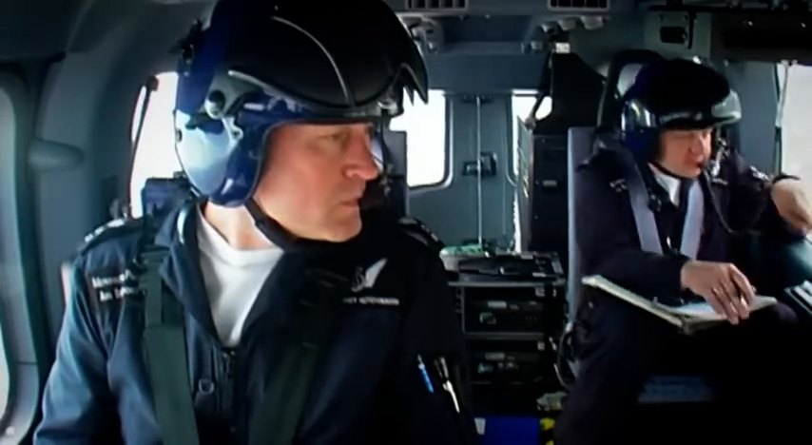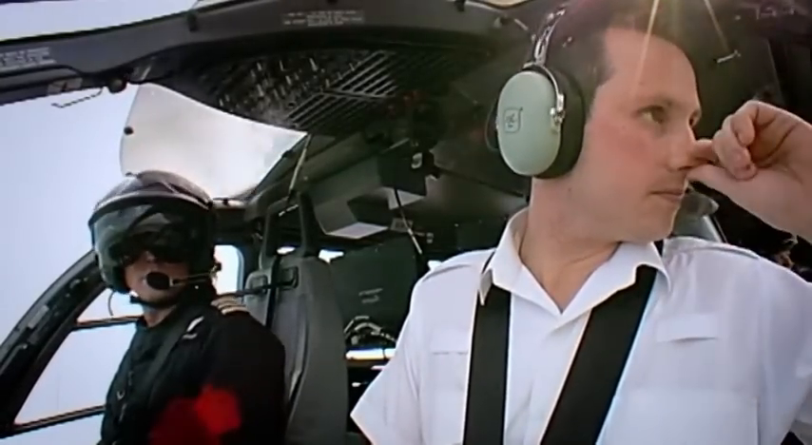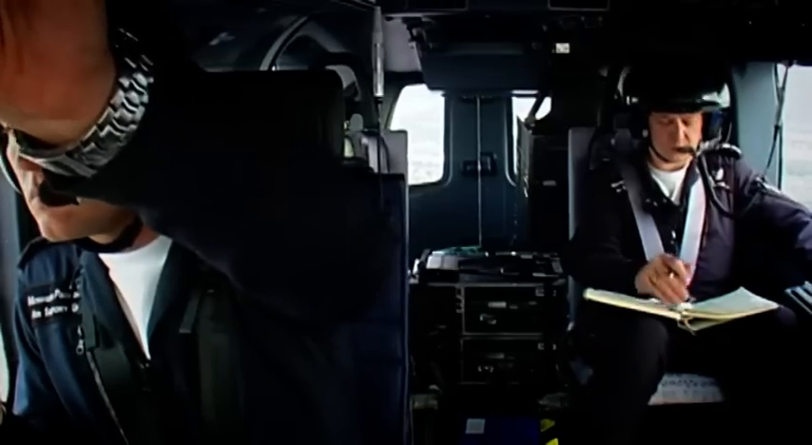If you look out to the left of the aircraft now, you'll see a collection of 1, 2, 3, 4, 5, 6 tower blocks. Yeah. Okay, can you give me the name of that housing estate, please? The Orchard Estate. Okay. Spot on.